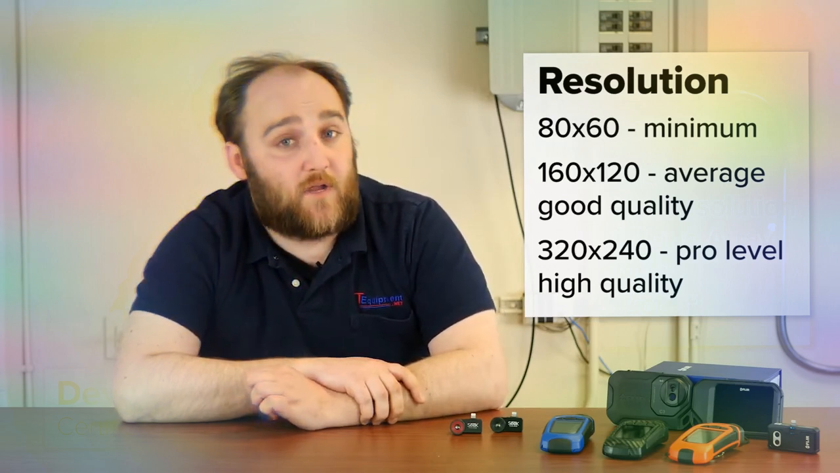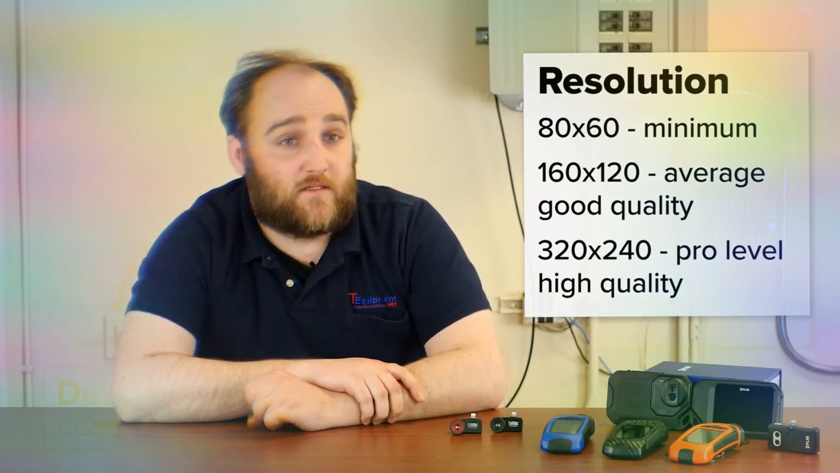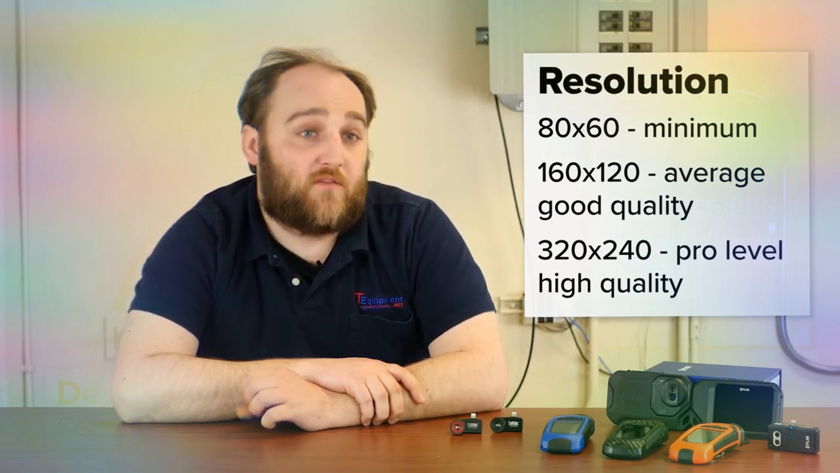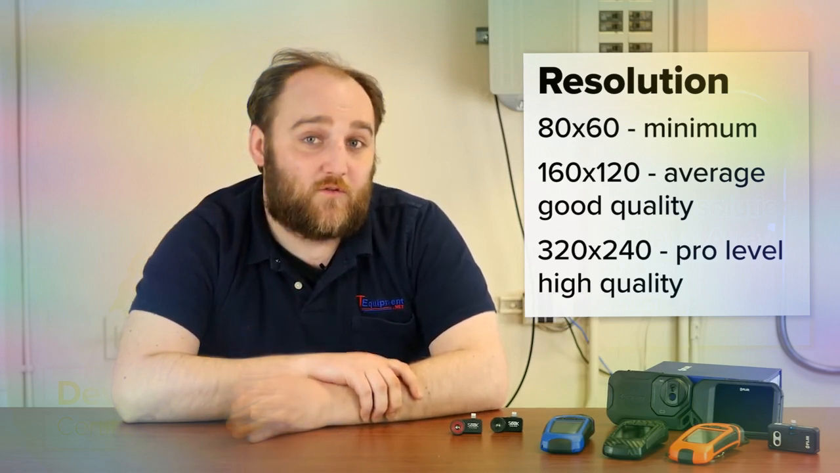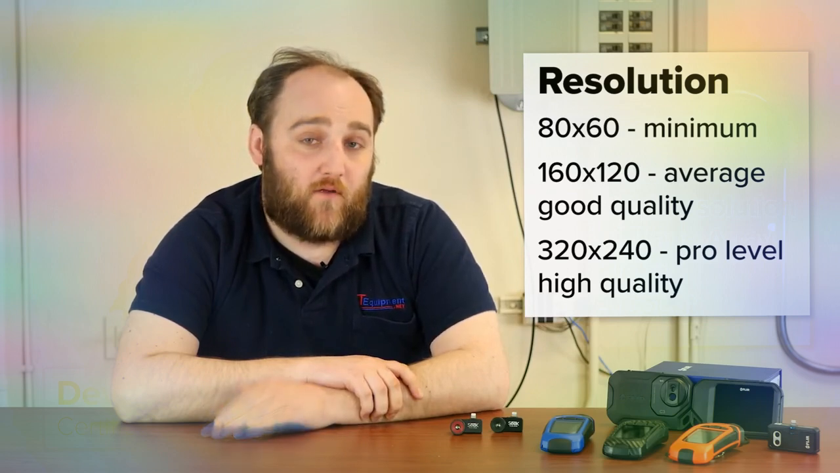That's 4 times as many pixels as an 80 by 60 and is generally considered a standard good sensor. 320 by 240 is another 4 times resolution and is generally considered to be an expert level, high resolution thermal camera sensor. The next most important thing to consider when selecting a thermal camera is sensitivity.